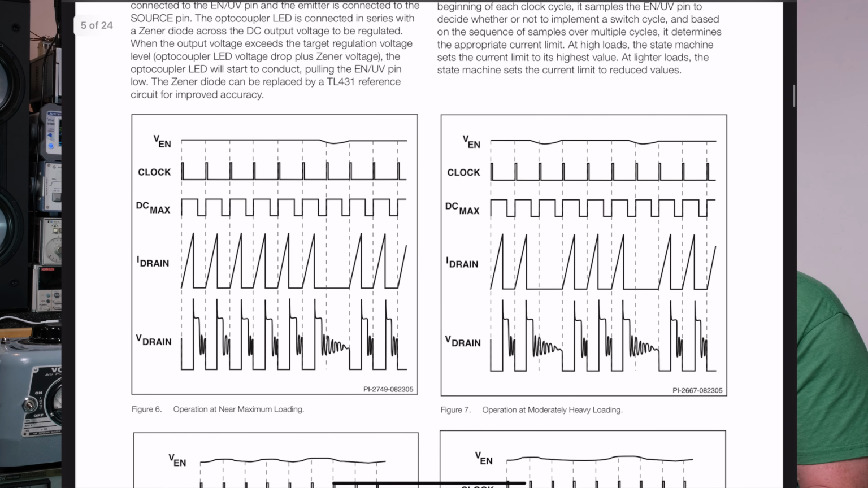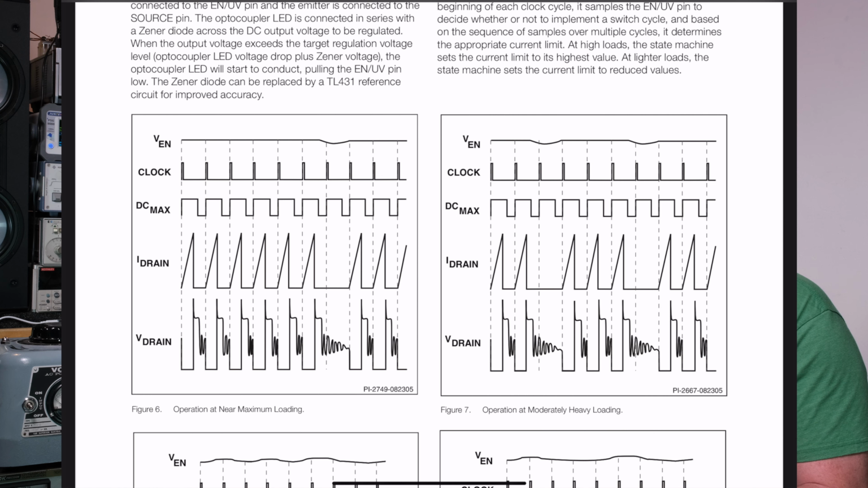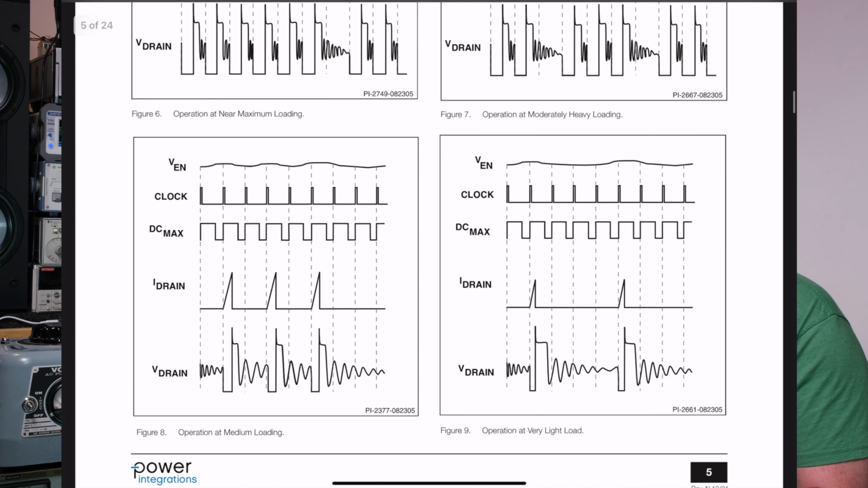All right, guys, so here are some waveforms. It shows maximum loading, near maximum loading, okay? And you see there's a pulse missing there because it's near maximum loading. So it didn't need all the pulses, so every once in a while it'll skip a beat. So to the right, moderately heavy. So now it's skipping a couple beats. Now what we have is medium loading on the bottom left, and now it's skipping more. It pulses a few times, skips some beats, okay? And then over on the right, light load, it's going to skip a lot more.